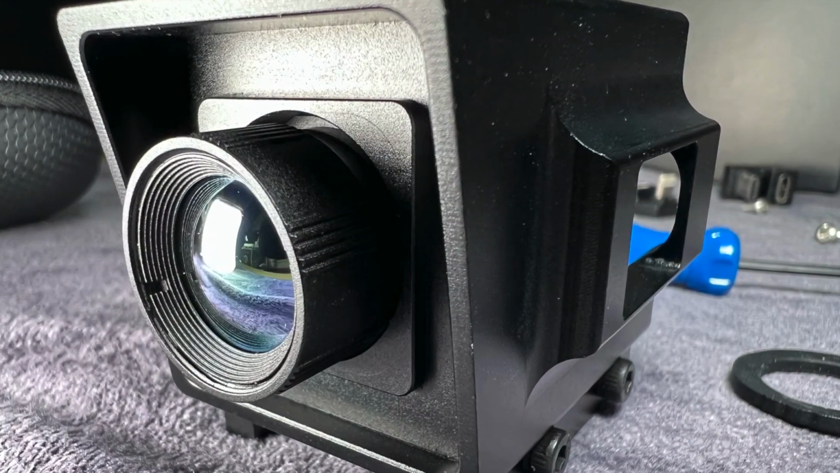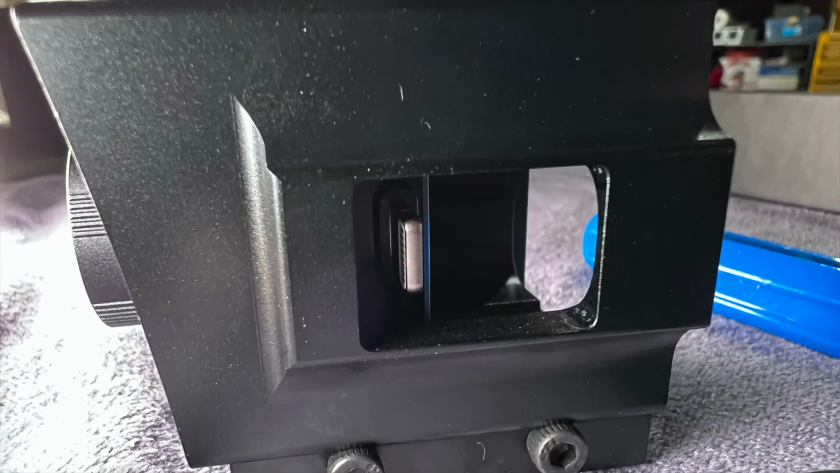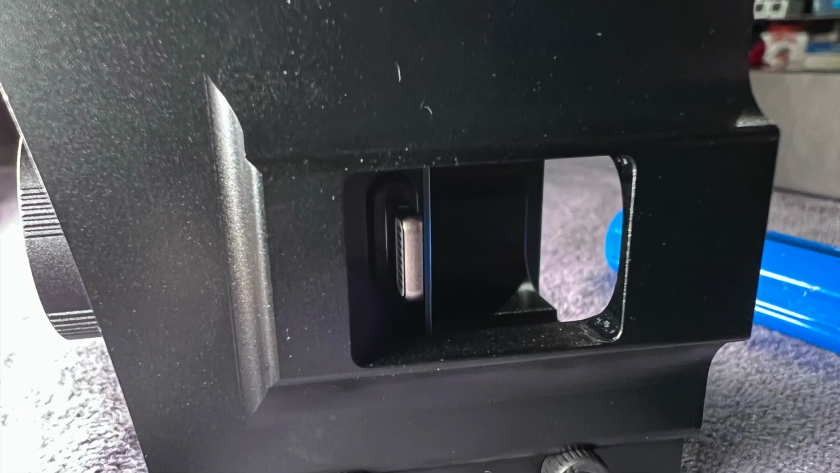The camera will slide really just perfectly into the case. You should have no problems at all with this. Just make sure that your lightning port is headed towards that opening.